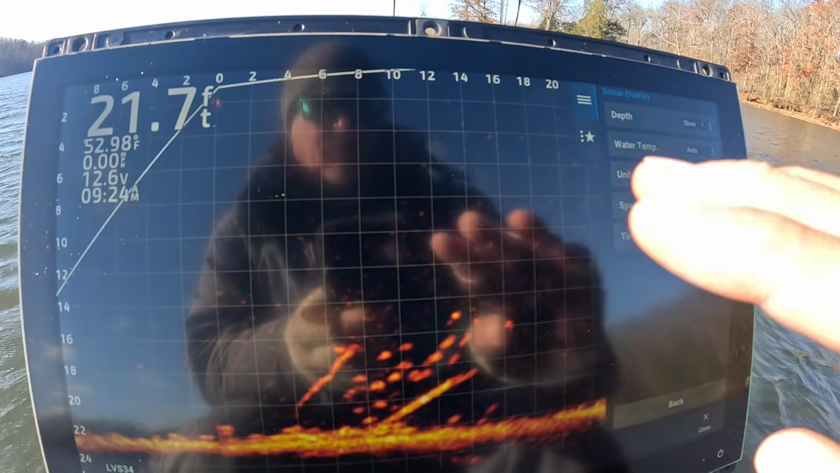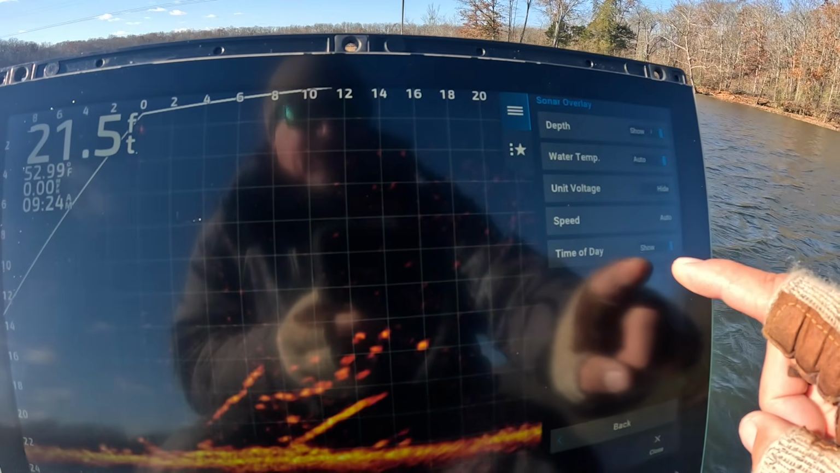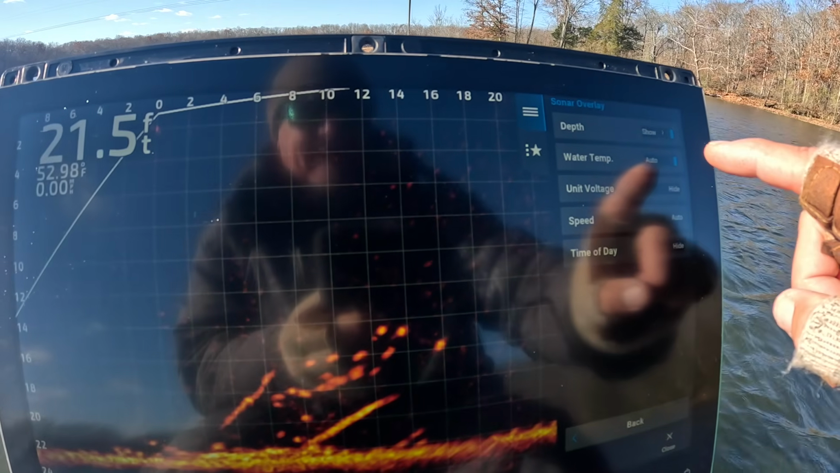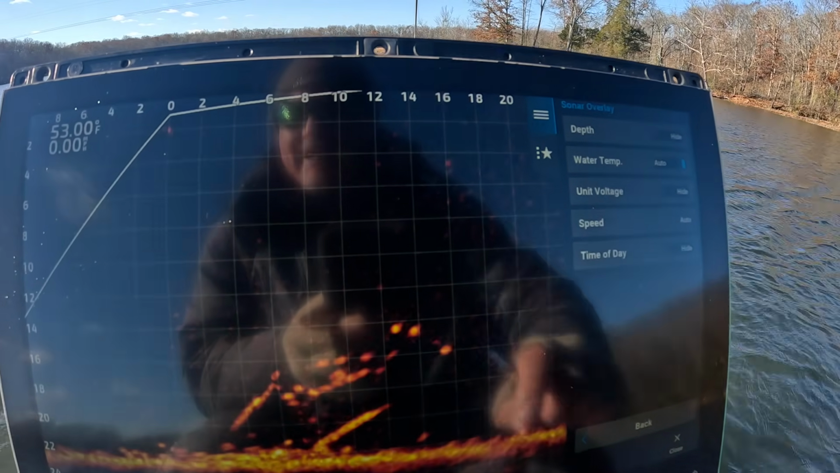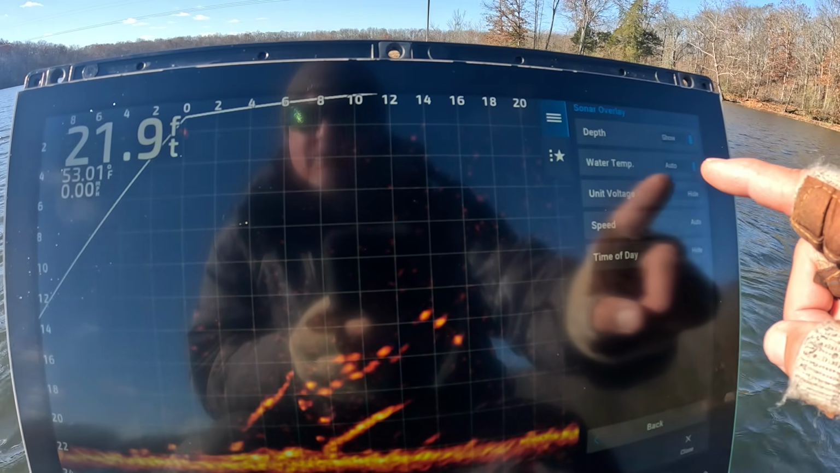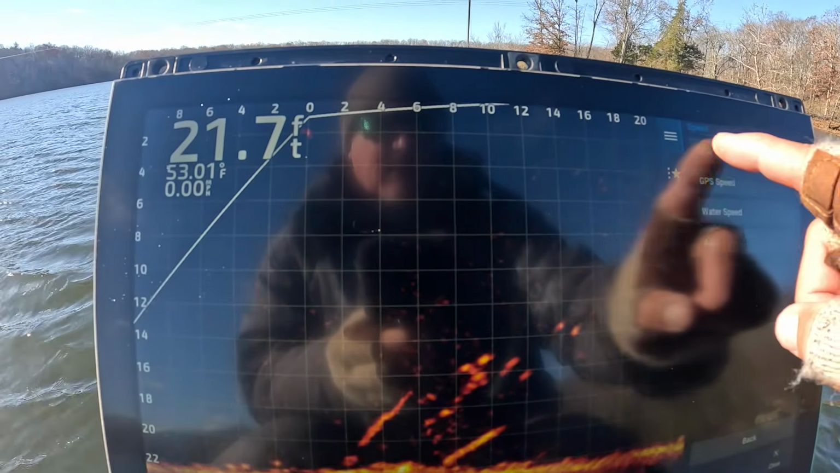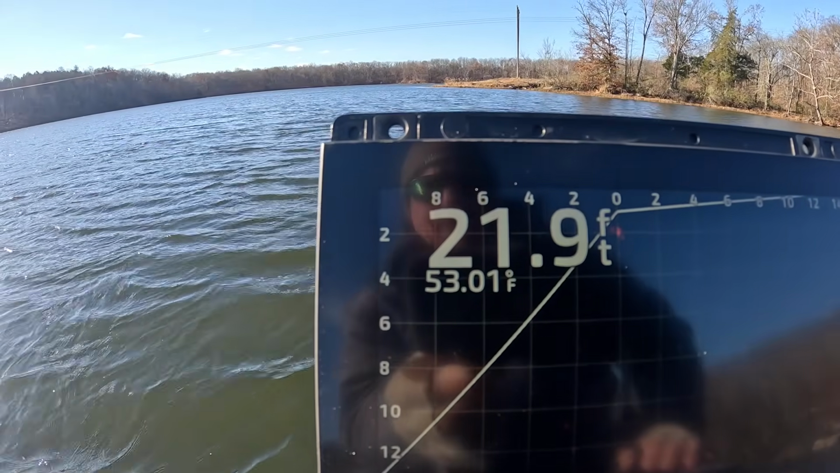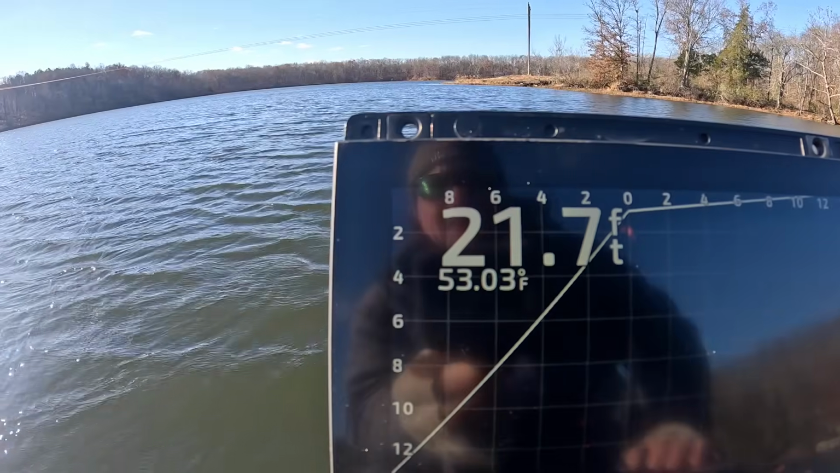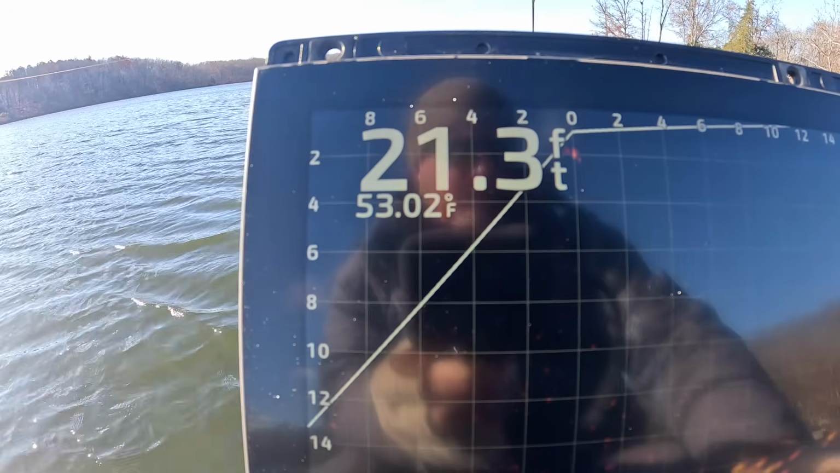Overlay data, again, we're gonna take a lot of this stuff off. Unit voltage, time of day, let's see, depth, and we're gonna keep depth in there. We gotta keep that in there. Water temperature, I really don't need my speed. Okay, so hide. So that's all I have up there. I've got water temperature and depth, and that is all I need up there. I want to get away from all the clutter, okay?